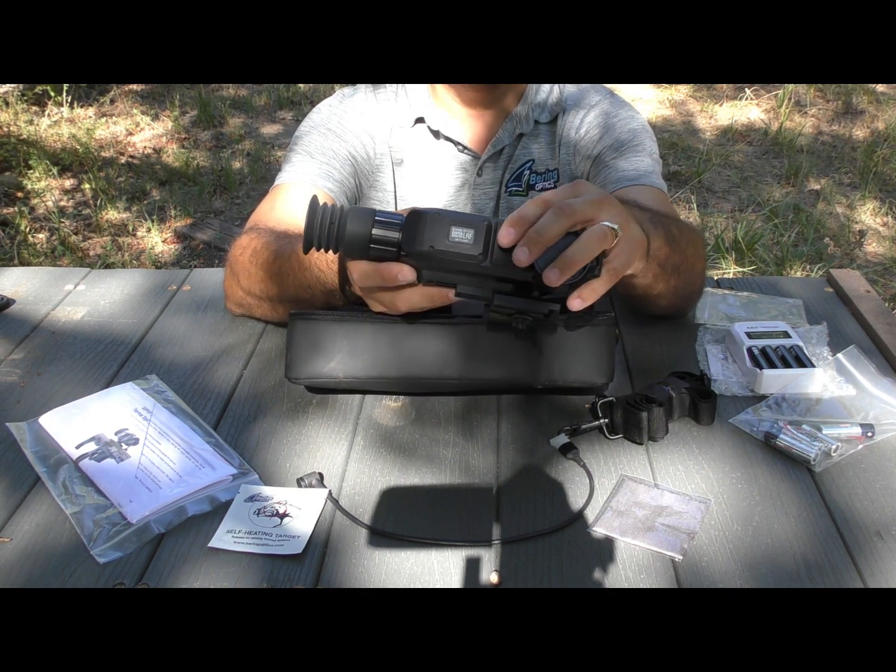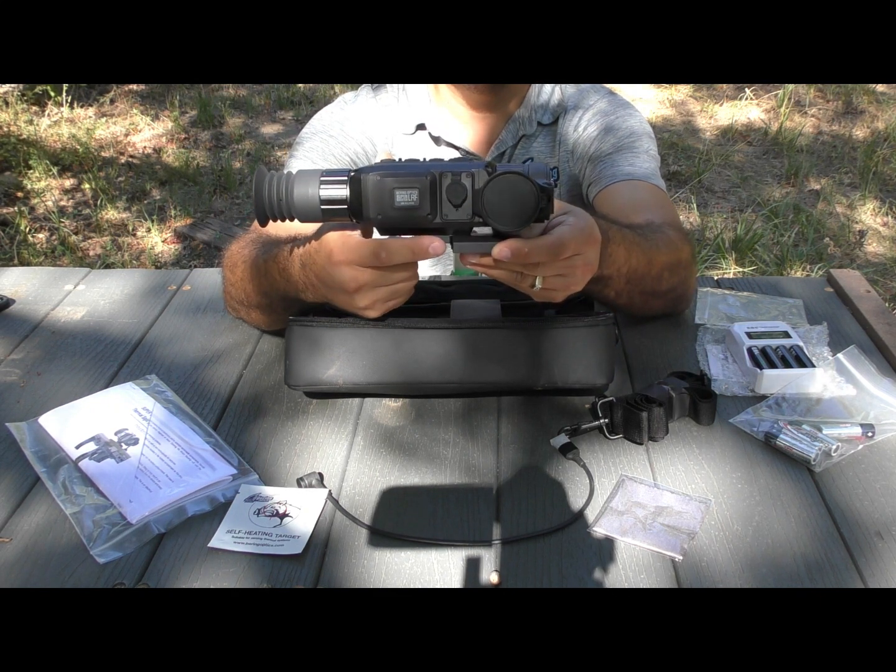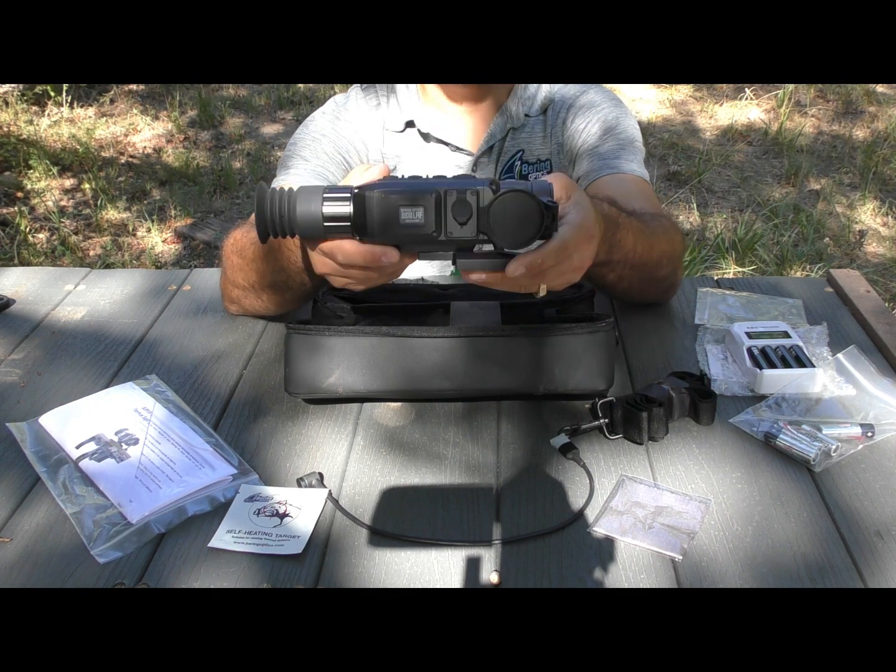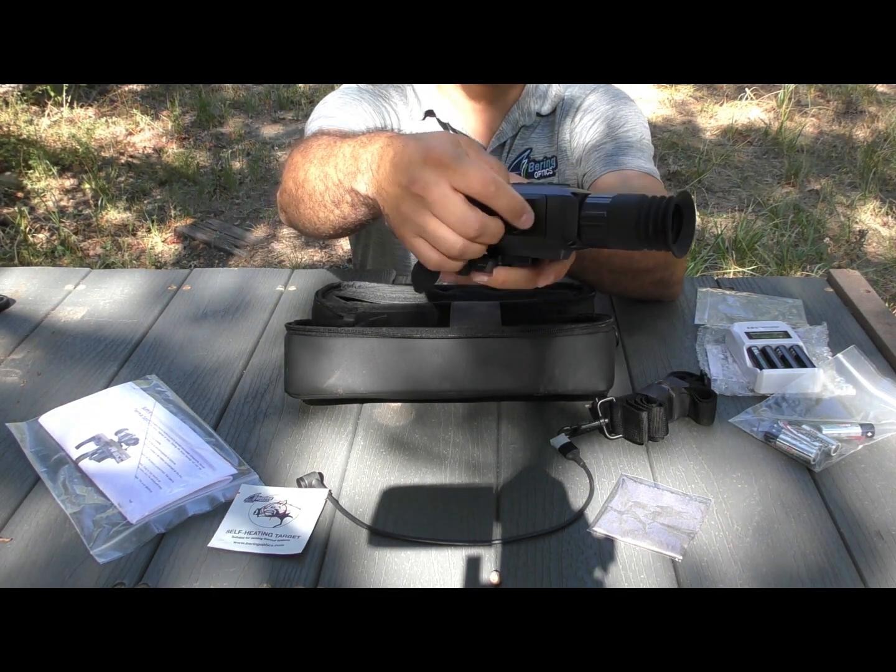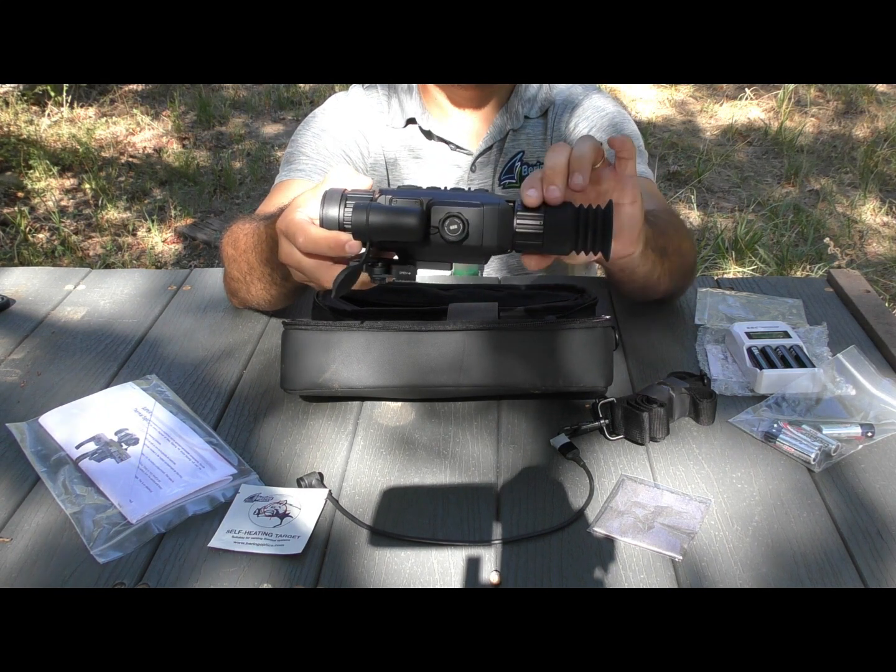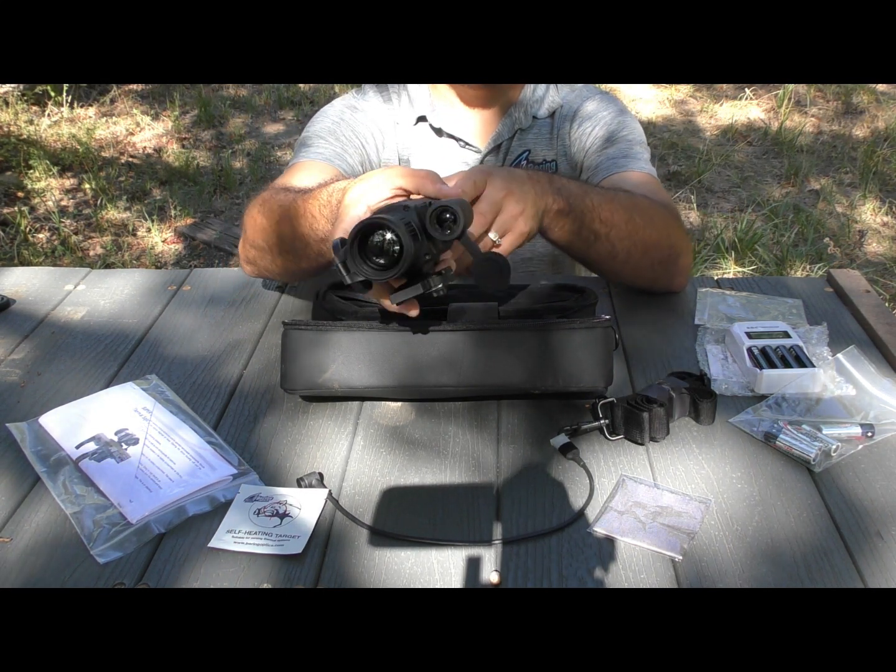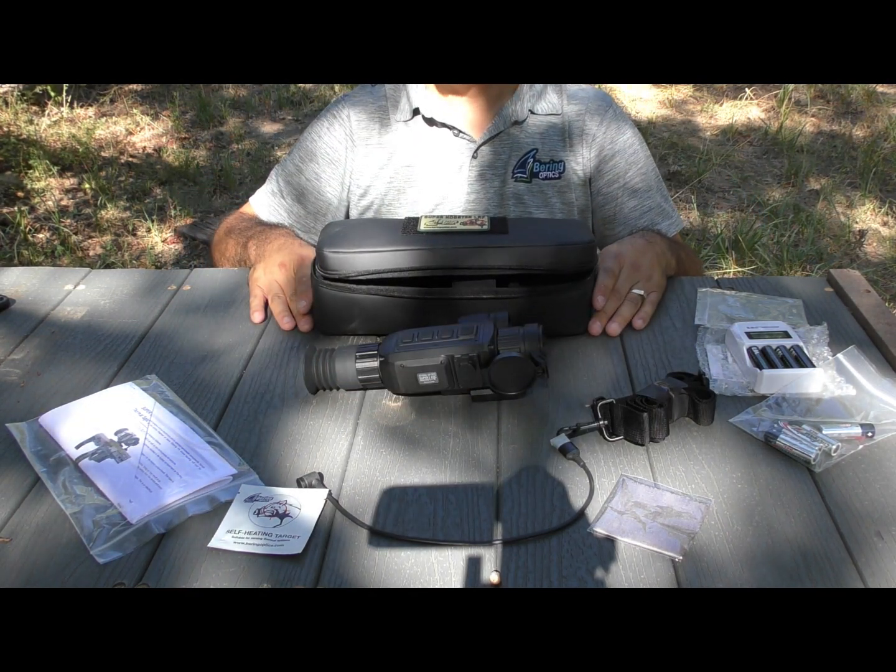Also note the scope mounts are not user serviceable. They're bonded to the scope body with a high strength epoxy. Attempts to remove the scope mount will void the manufacturer's warranty. And rounding out the features is a keyed battery lid with a generous thumb cap that can be used with gloved hands, a rear eyepiece focus adjustment, and a soft eye cup. Tune in to my other video on this channel for a button and menu walkthrough of the LRF thermal sight.